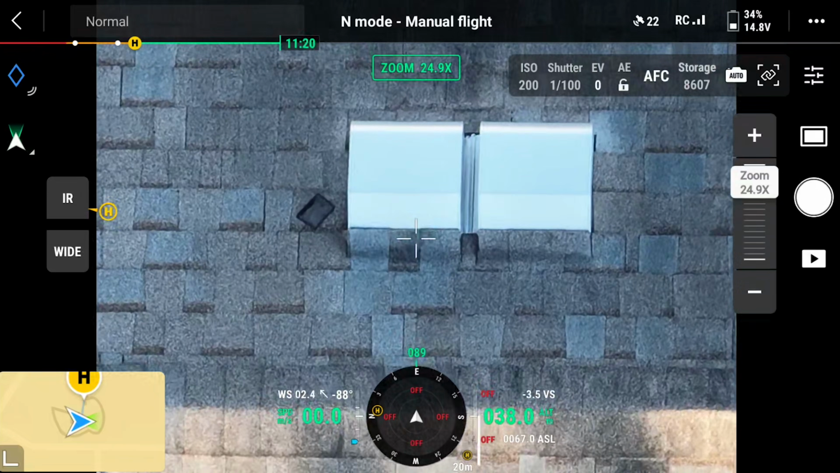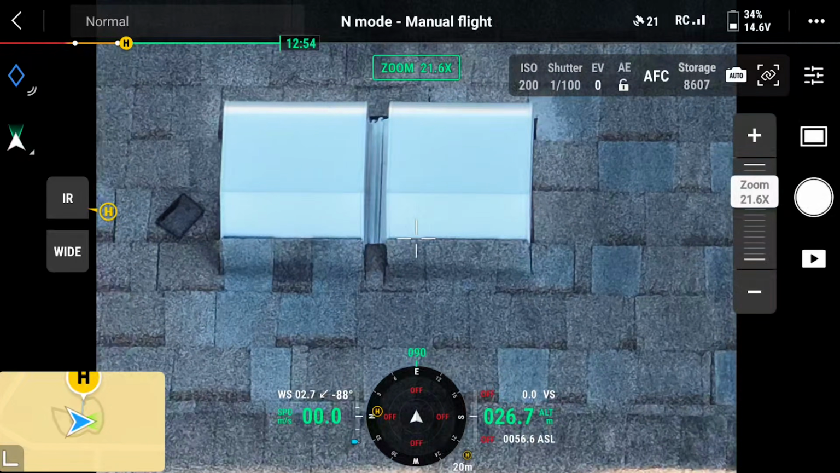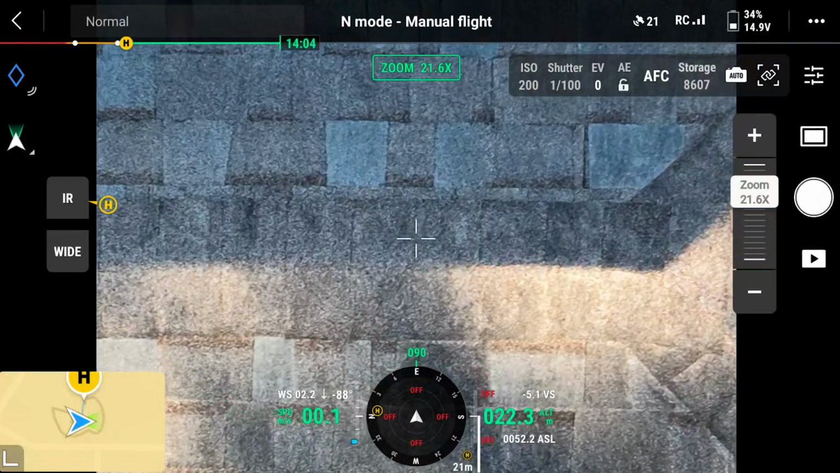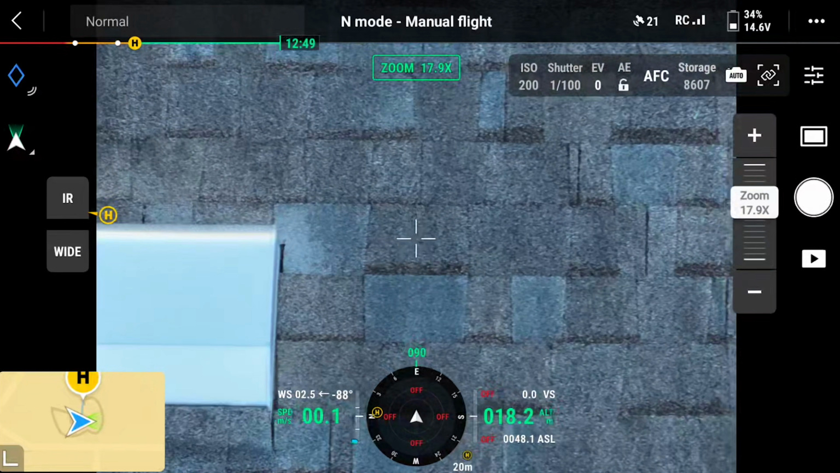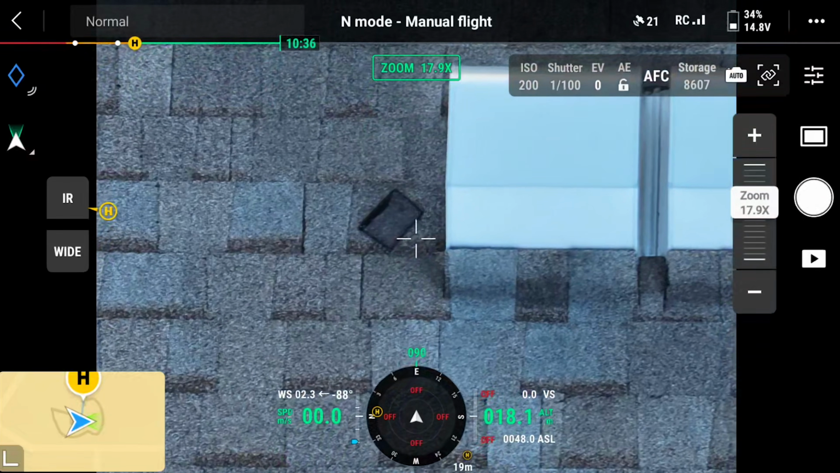The second thing that a lot of roofing companies are looking for is any sort of extenuating hail damage. And utilizing that zoom sensor, I can get really close, maintain some of that detail, and see if there's any hail damage on that roof. Now on this roof, I didn't see any of that.